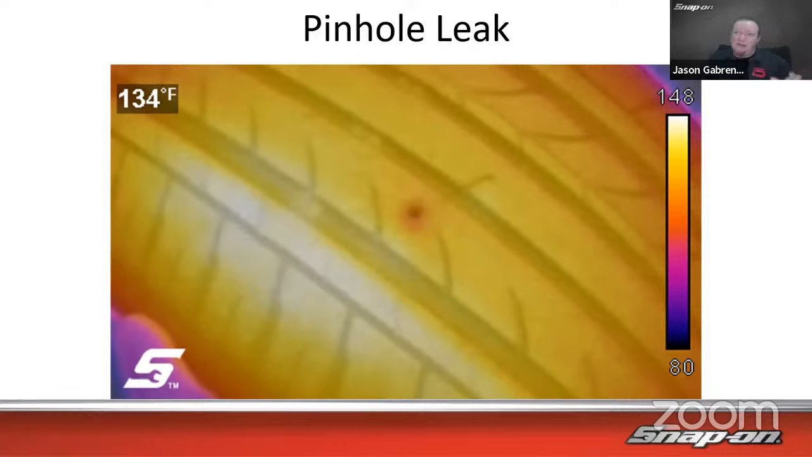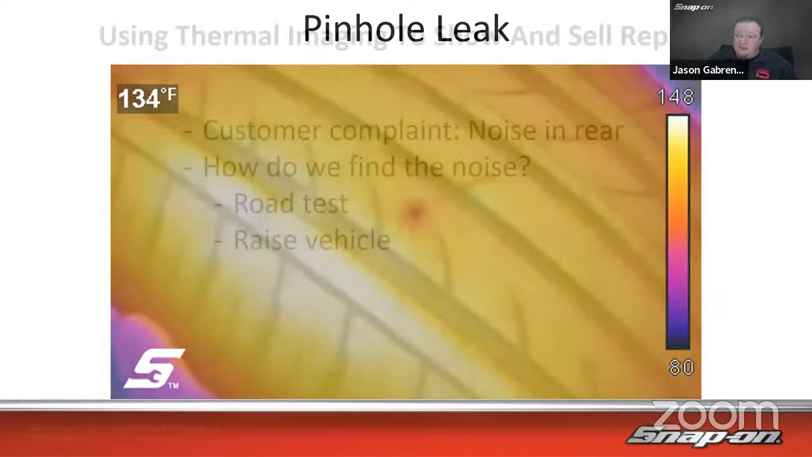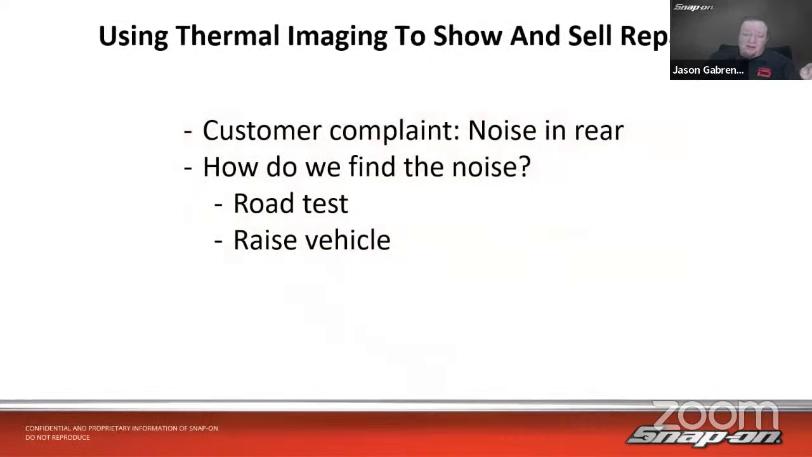I think that's huge. I used to spend tons of time on leaky tires and leaky wheels and things of that nature at the dealership. So having this alternative where I can just point the camera at it and see it makes life a lot easier. How about using thermal imaging to show and sell repairs?